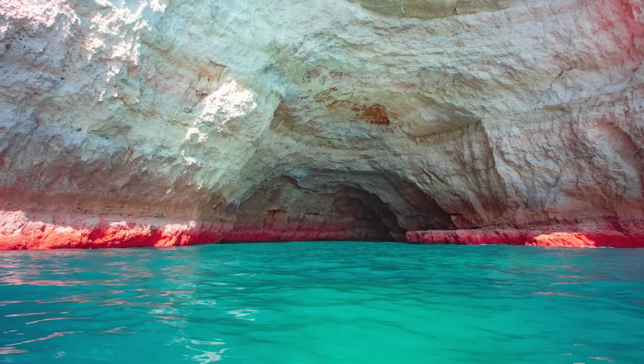The look of the seawater is milkier but also more vibrant.